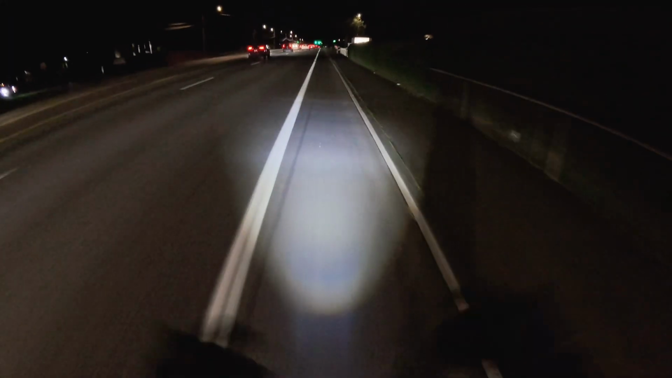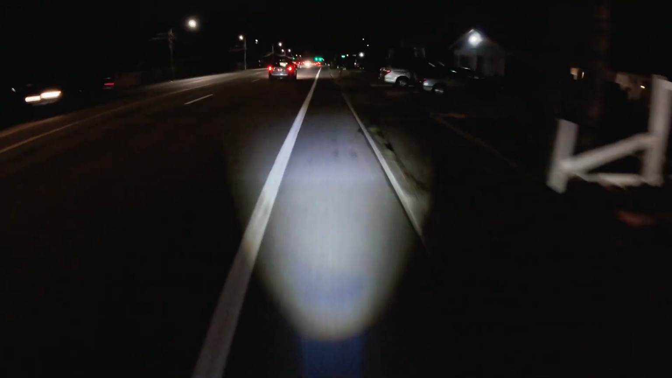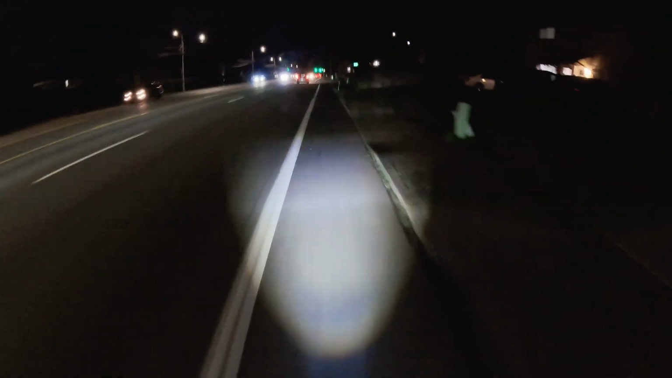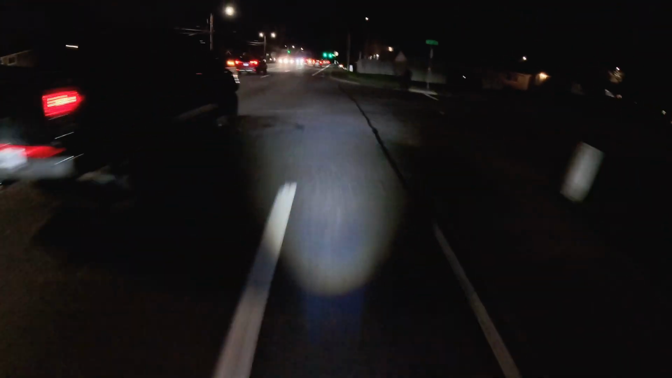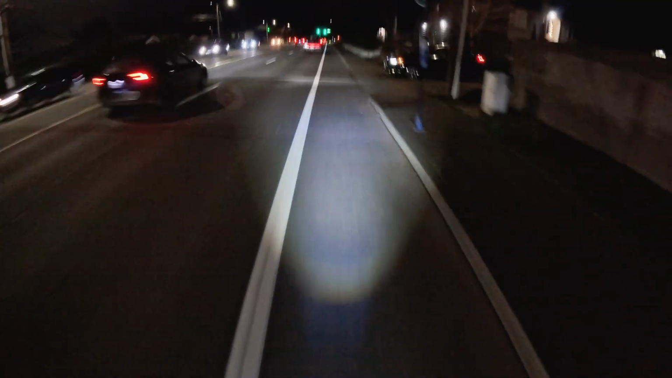I was taking a look in the preview on the GoPro Quick app, and it actually looked okay for being at night. It's going to be interesting to see the footage and how it turns out.